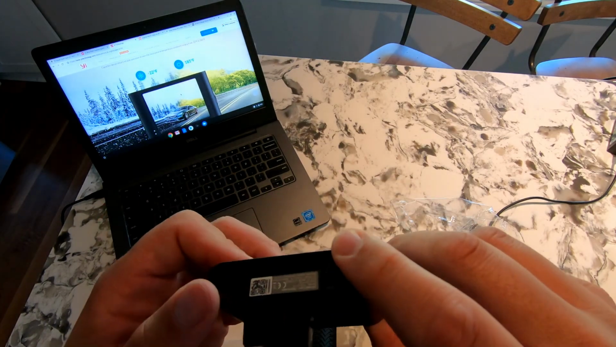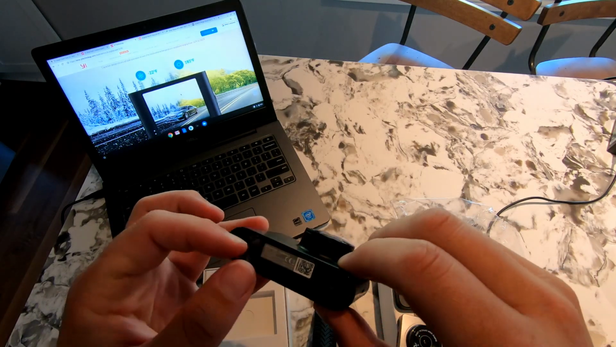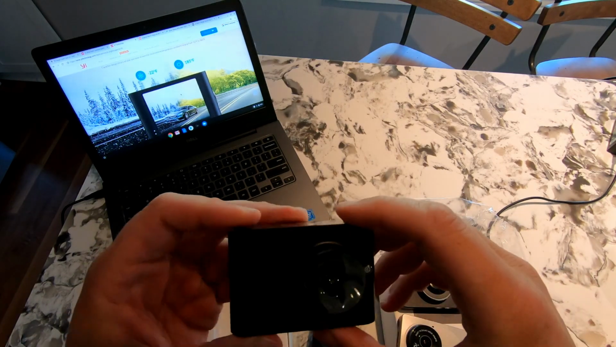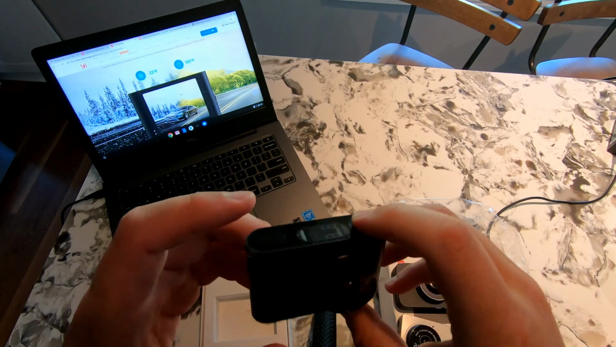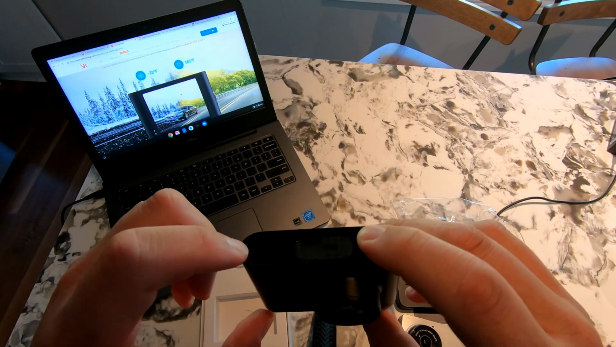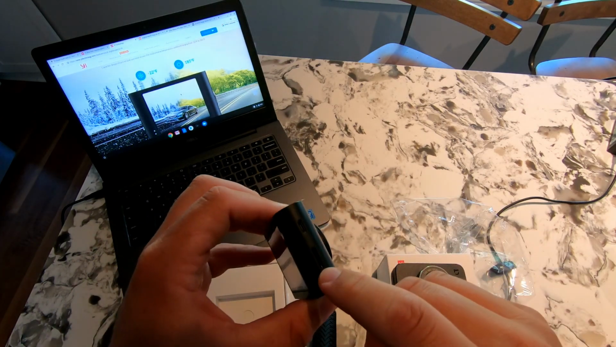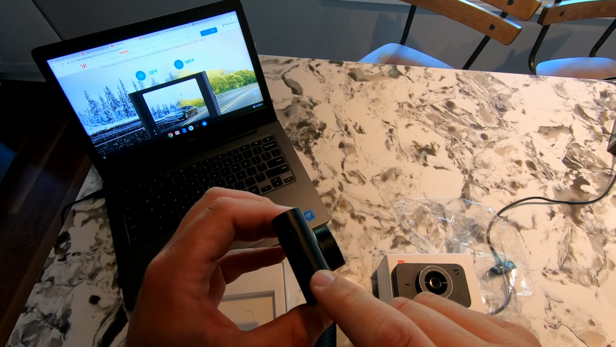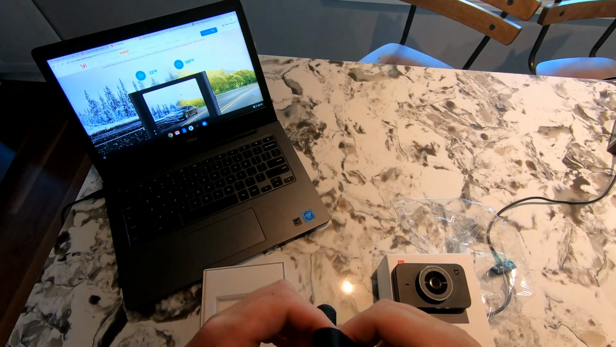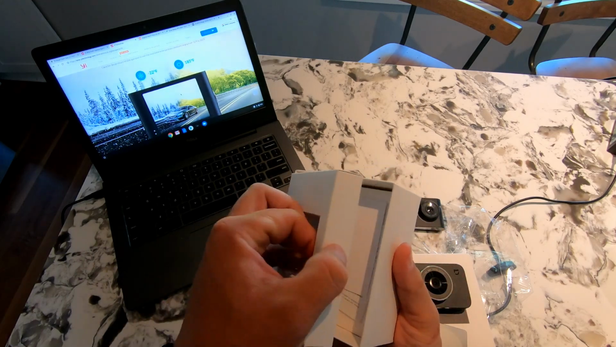So it's got a barcode. Looks like it's got a reset button. It's got front facing mics. I'm guessing that these here are for speaker for heat. It's got micro USB for power. It's got the SD card slot. Let's continue to see what else is in the box.